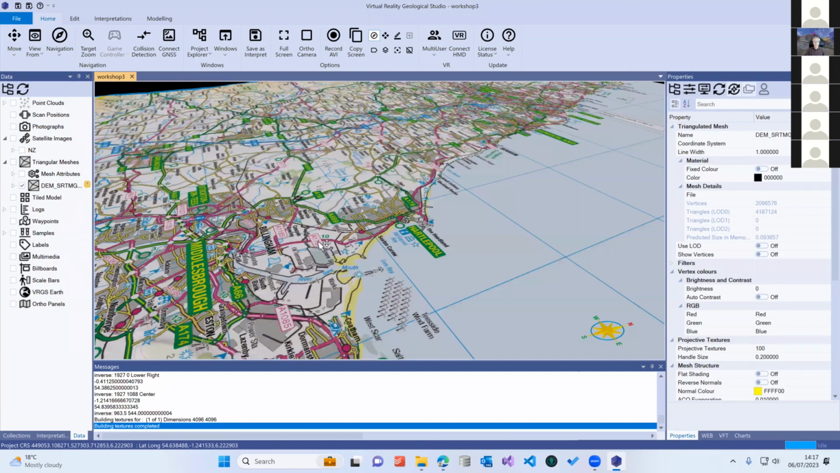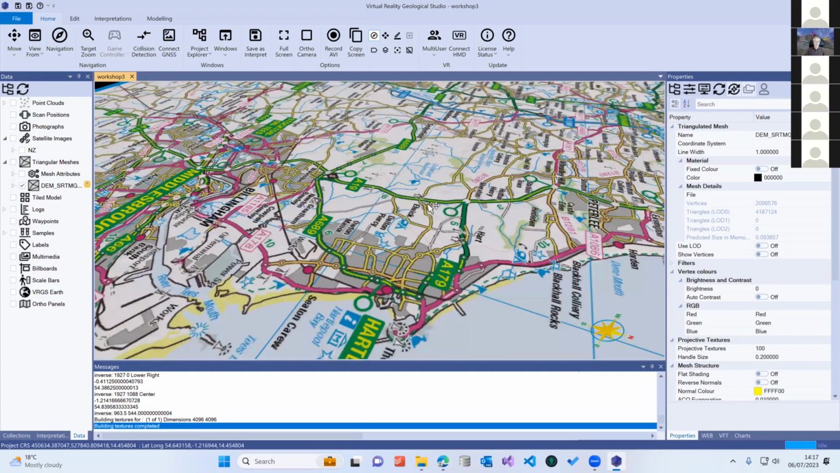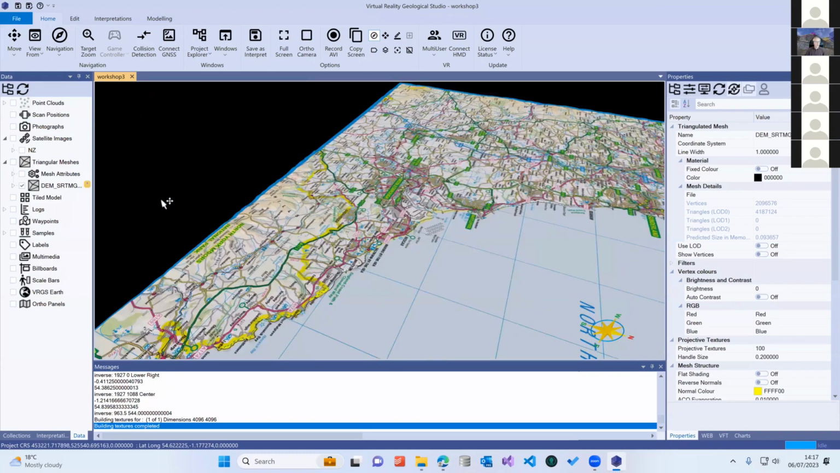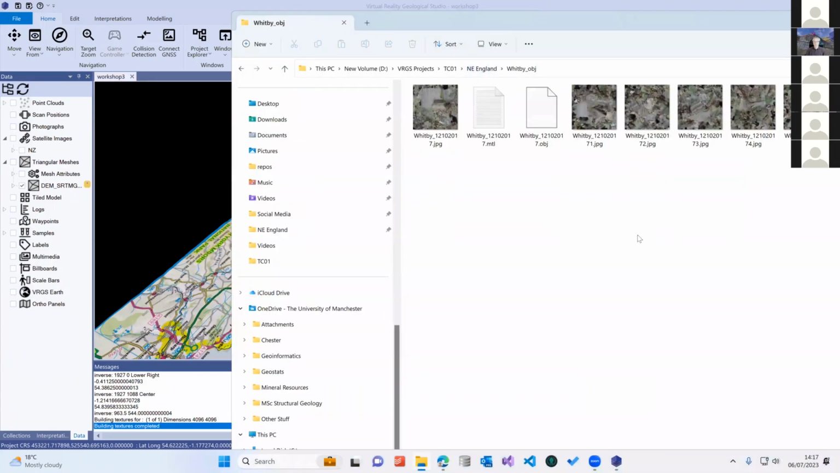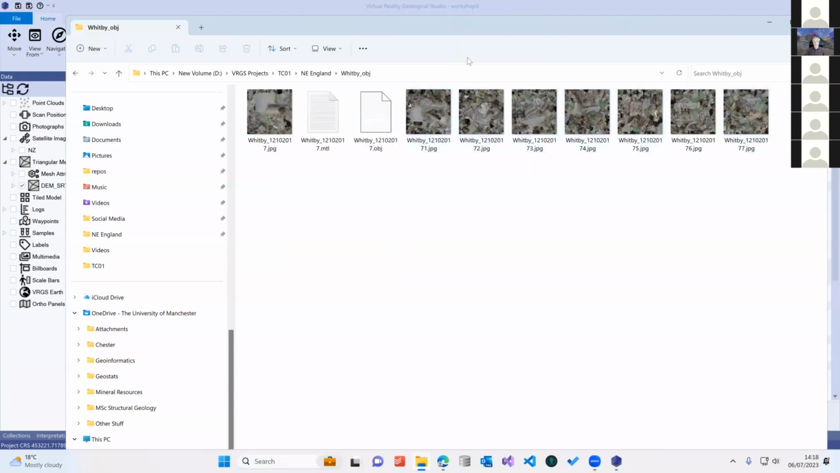Right, our next step is to go and bring in our OBJ file. So this is our digital outcrop data set, and it's in here. I've got a model here that's got 8 images associated with it, 8 textures, and your OBJ file, that's our preferred format. You can use PLY and some other formats as well, such as GLTF and GLB. But OBJ is the one that most people choose to use.